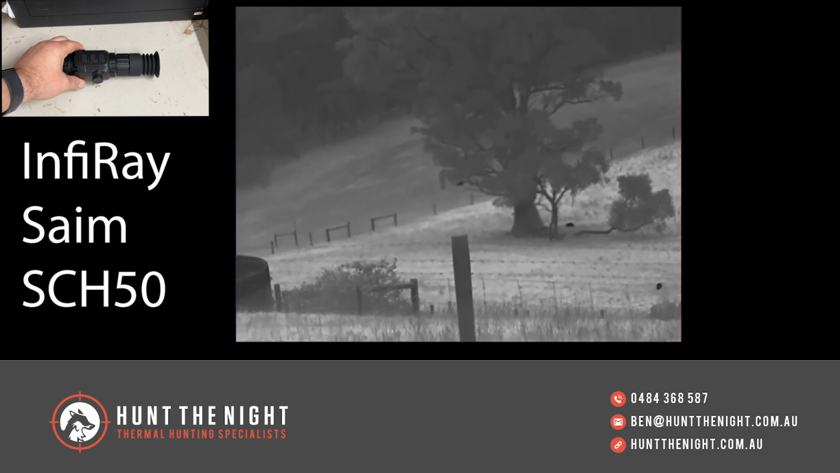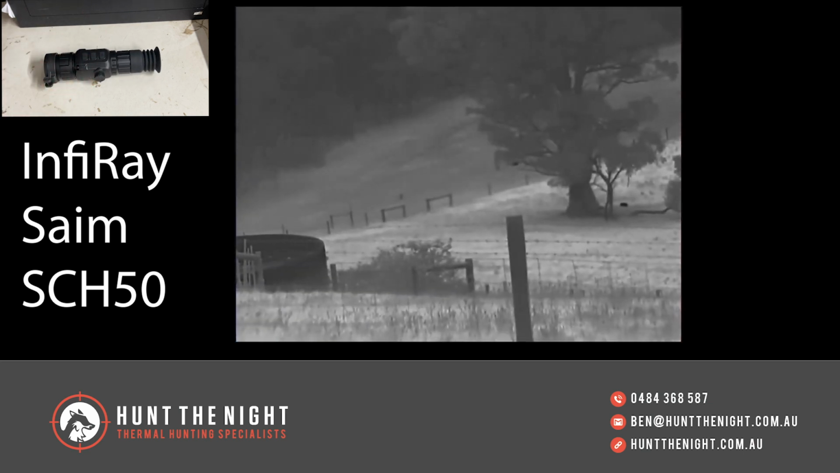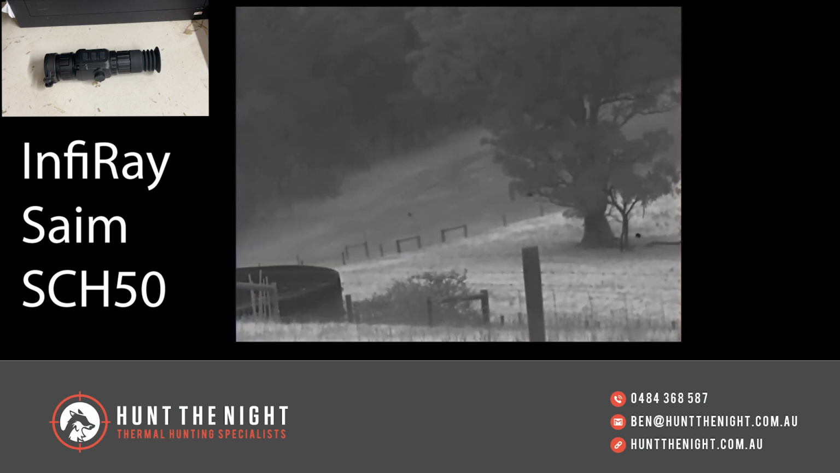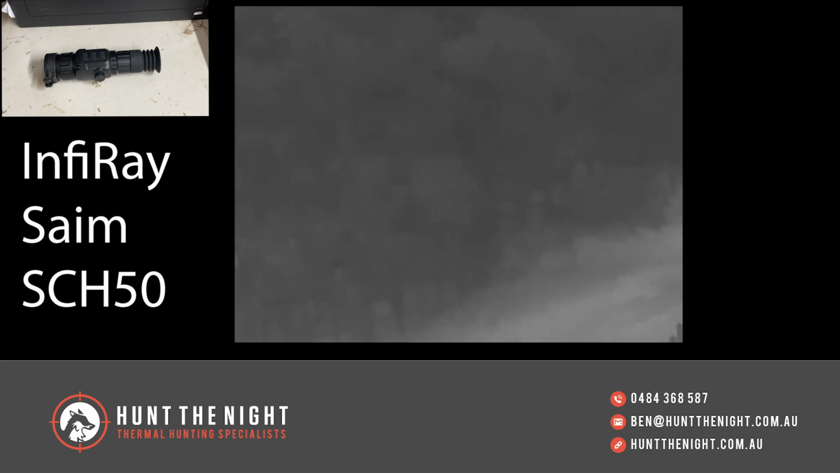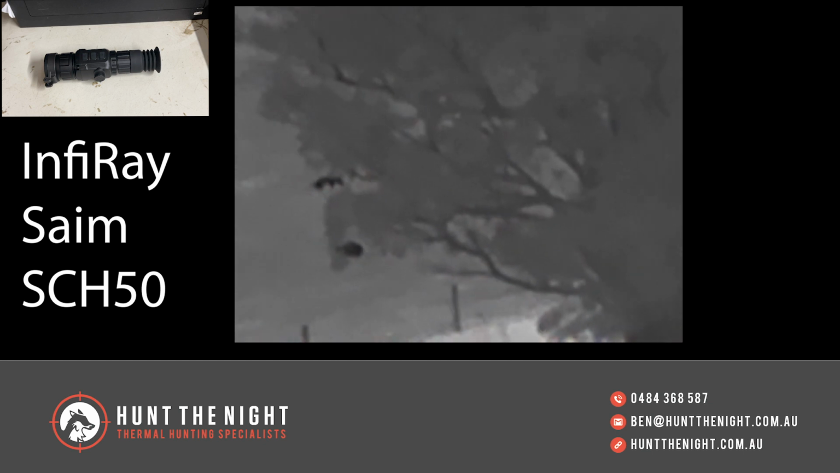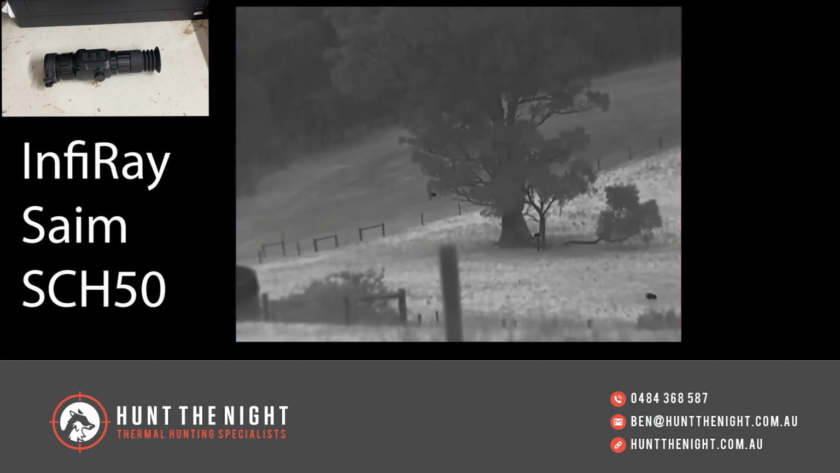Firstly, it's light and it's smaller. It's a much more compact unit than the Ricoh series. Obviously, it only runs the CR123 batteries, not the big battery pack. It doesn't have the rangefinder functionality. But what it does have is some very impressive little features. Firstly, it's got onboard recording, which is really cool in this introductory level. I mean, this is a pretty, I don't want to say cheap, but a pretty decently well-priced device for what it is.